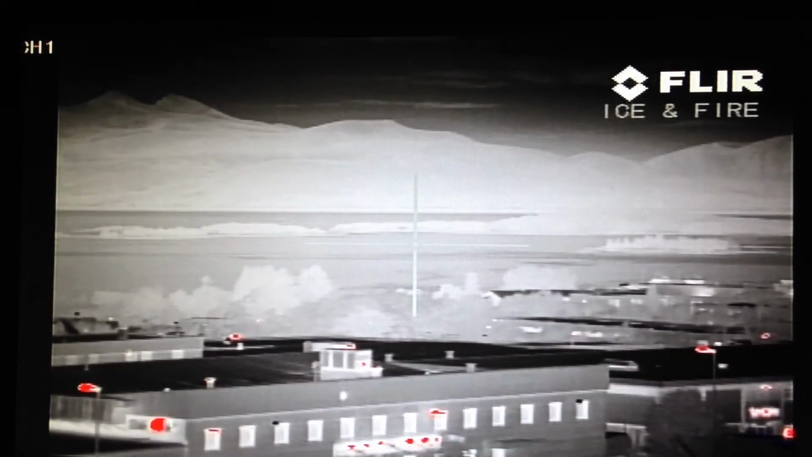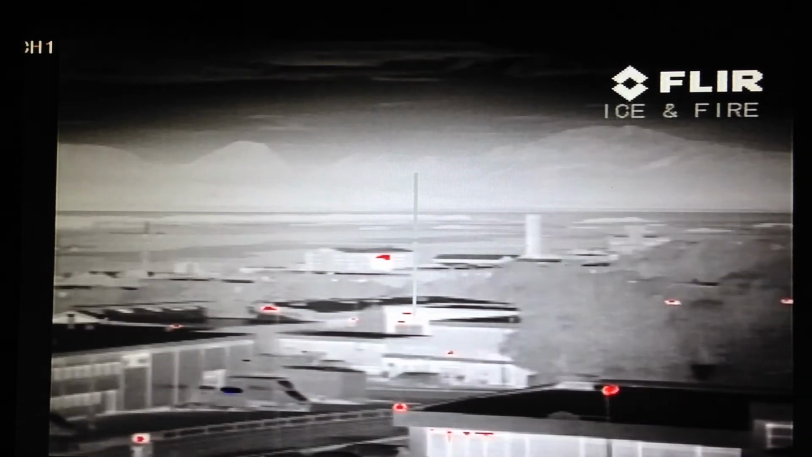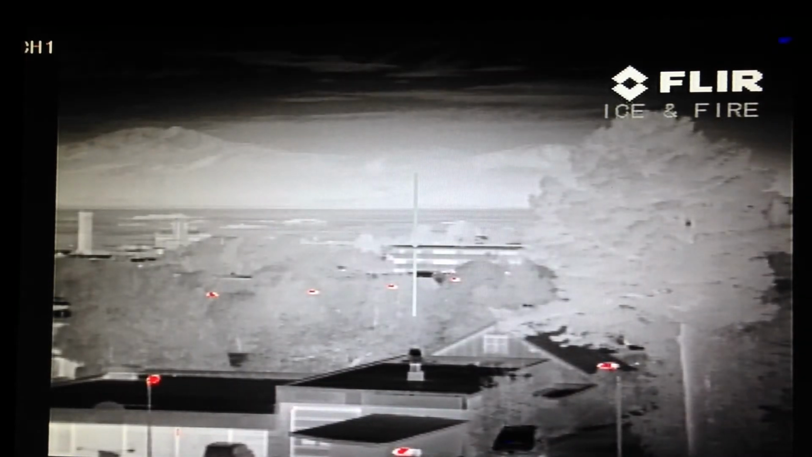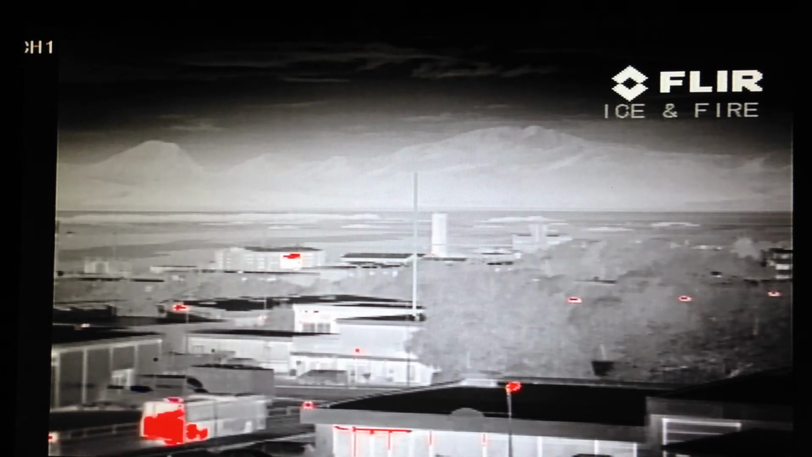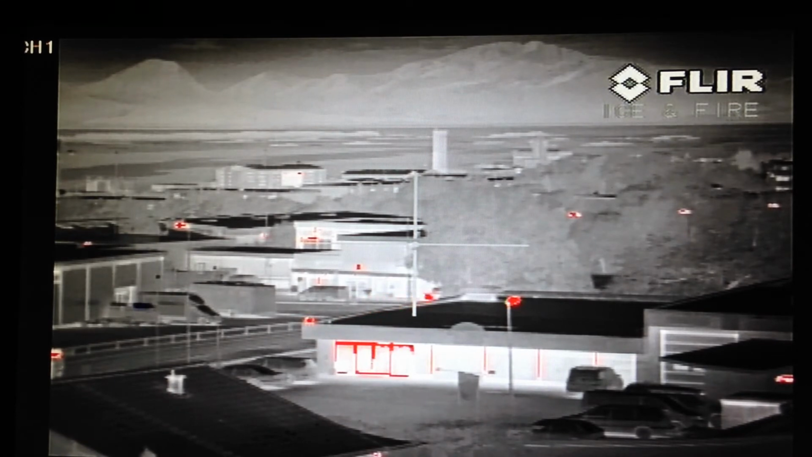For example, if you're surveilling some place and you don't want anyone trespassing, you can program the camera to search routes, and if some targets are moving, it will lock onto the target and follow it, for a given time that you set with the software.